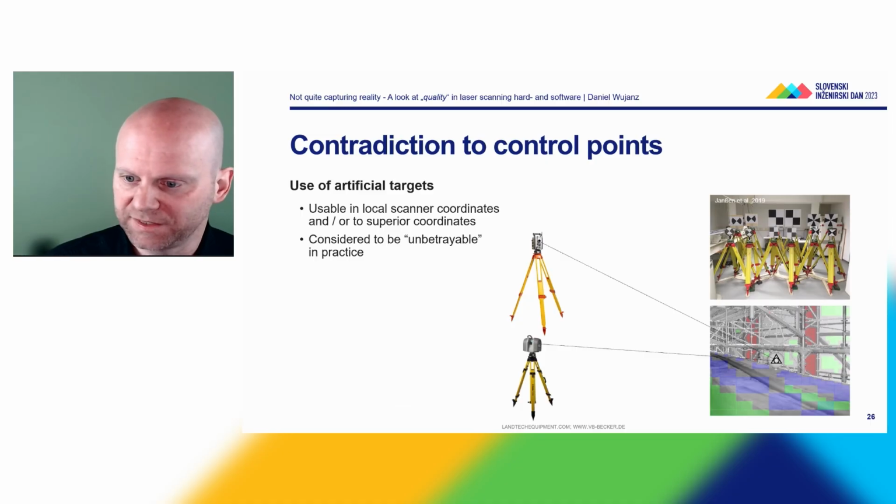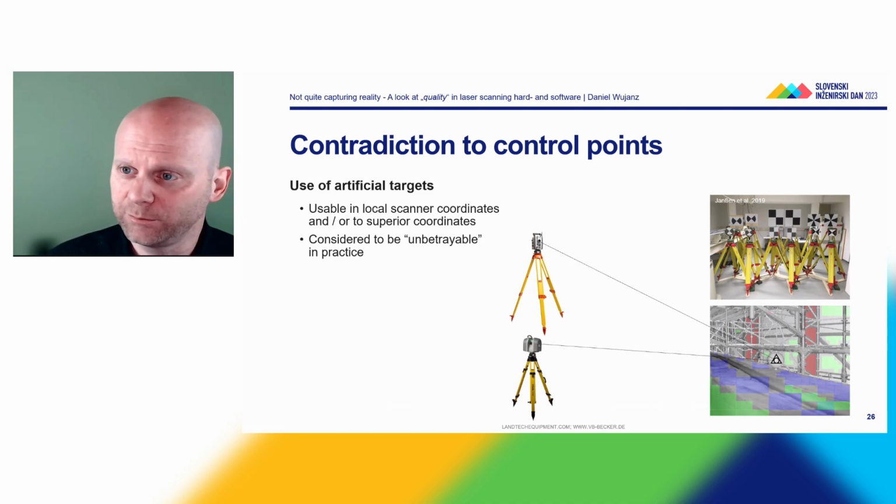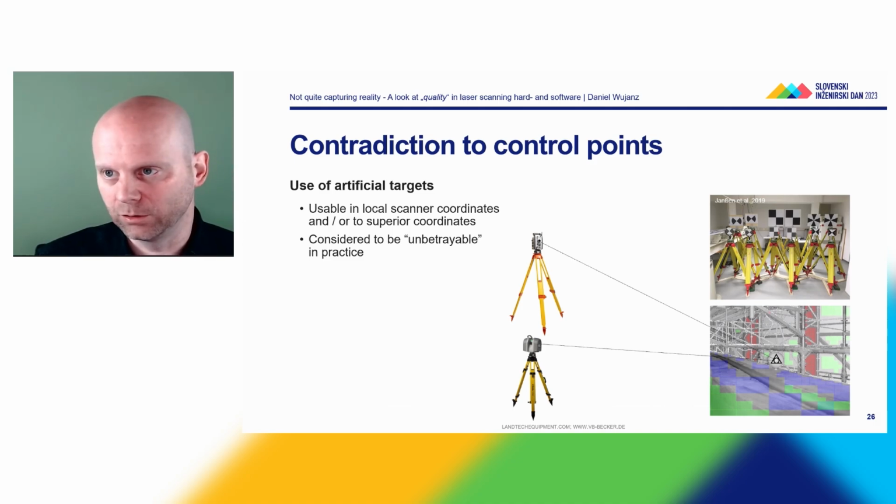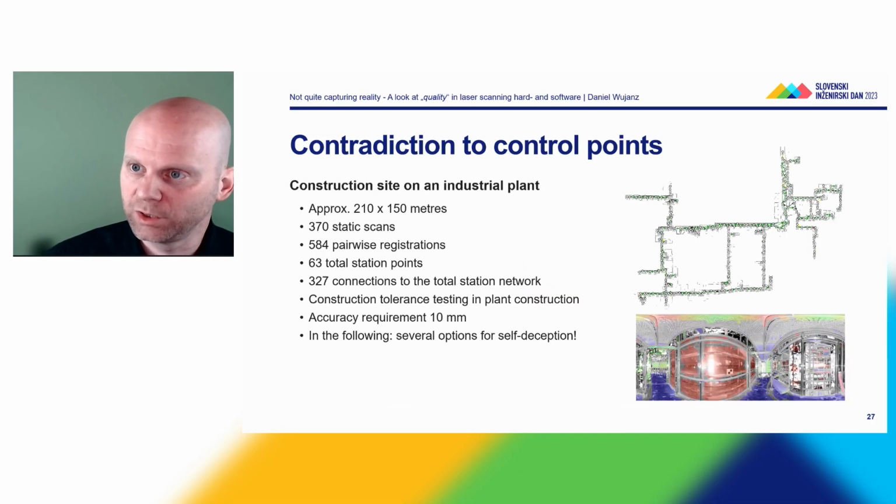Then we capture the same sphere with a laser scanner, so we have a local coordinate. And then we generate a so-called point identity between the superior coordinate and the local coordinate. And again, this is to be considered the gold standard.